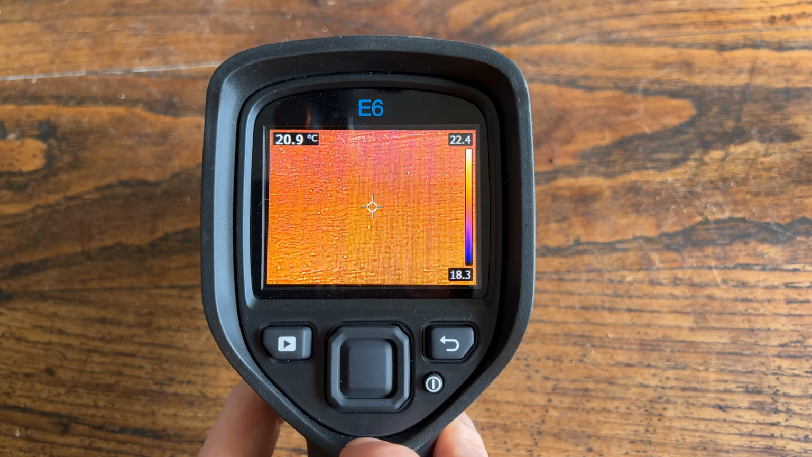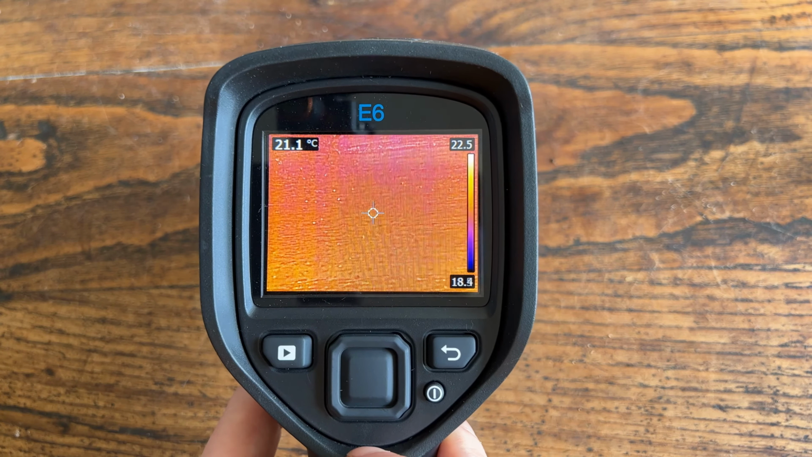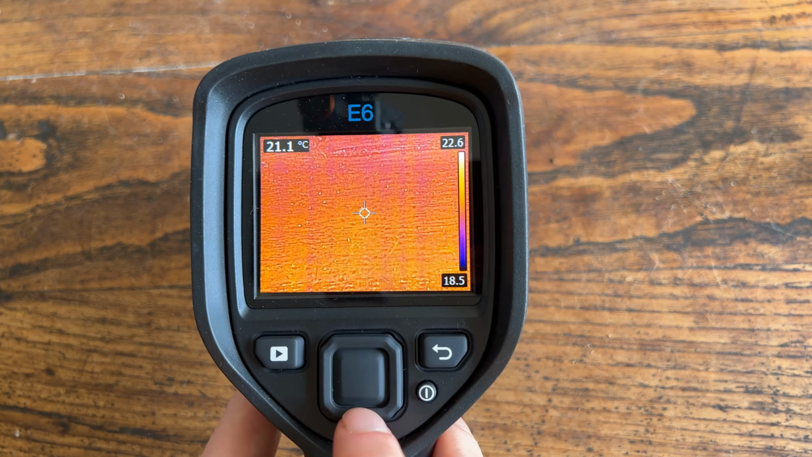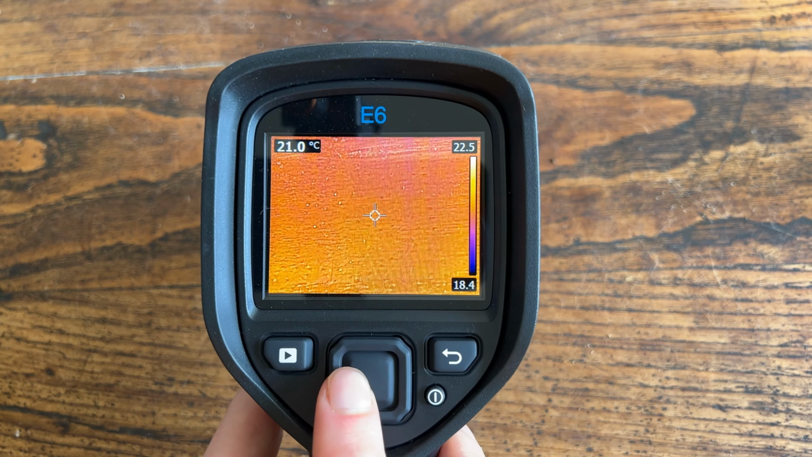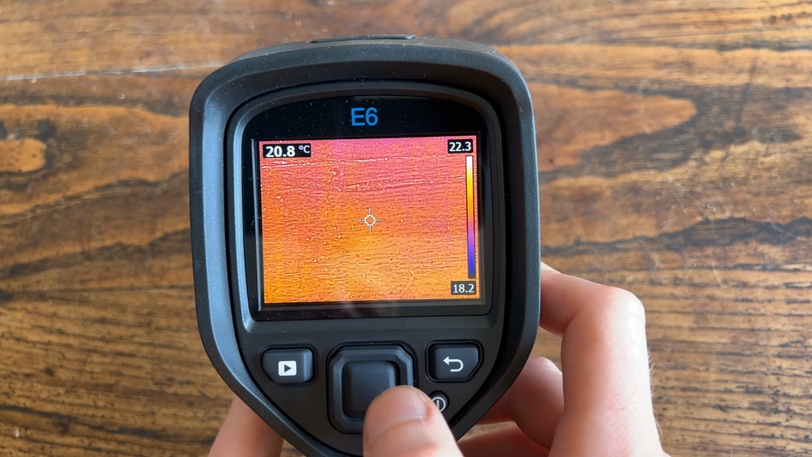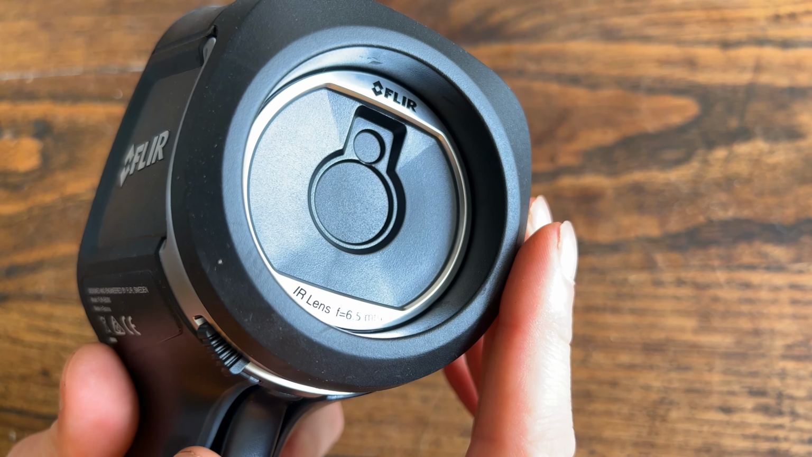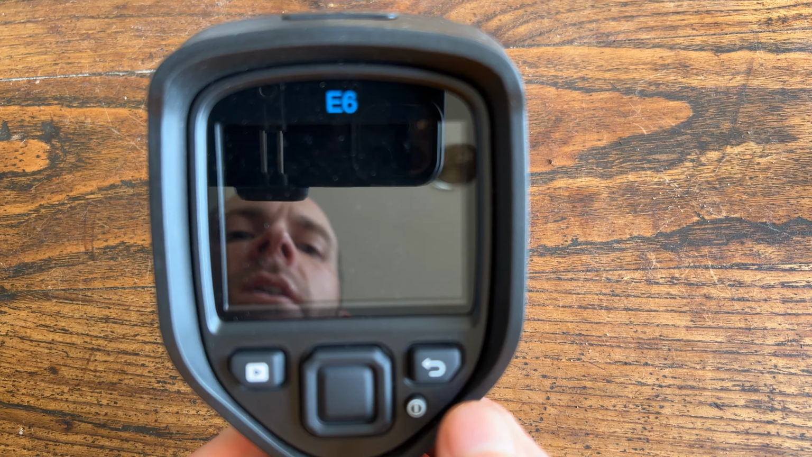These are the main settings usually that one would use if you're doing an assessment of your house or building. You can get further into the detail if you're interested, but they are the easiest and clearest ways of assessing your building. Before turning off the device, you just check that you have closed that lens so the lens is nice and safe, and then press this button briefly and it turns off.